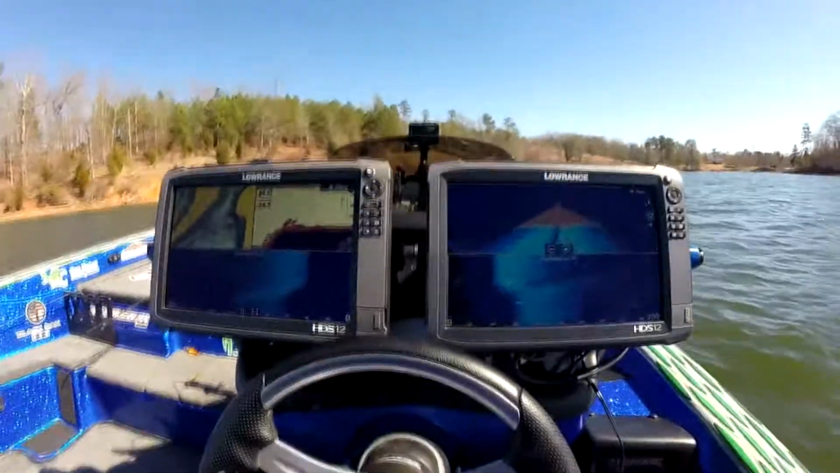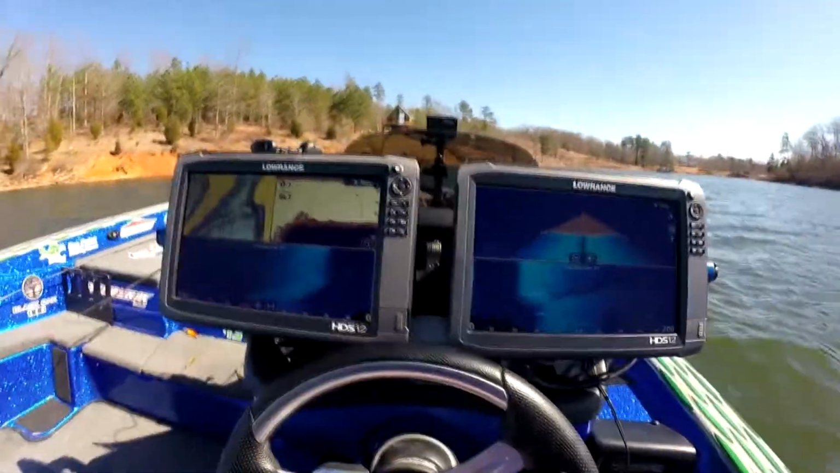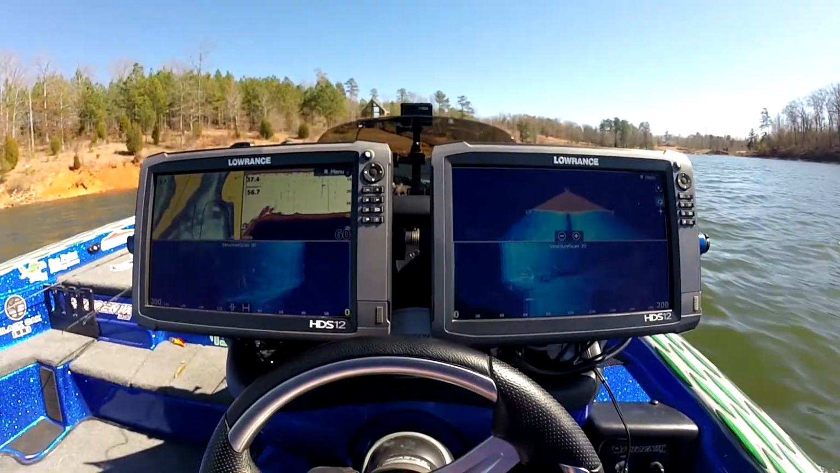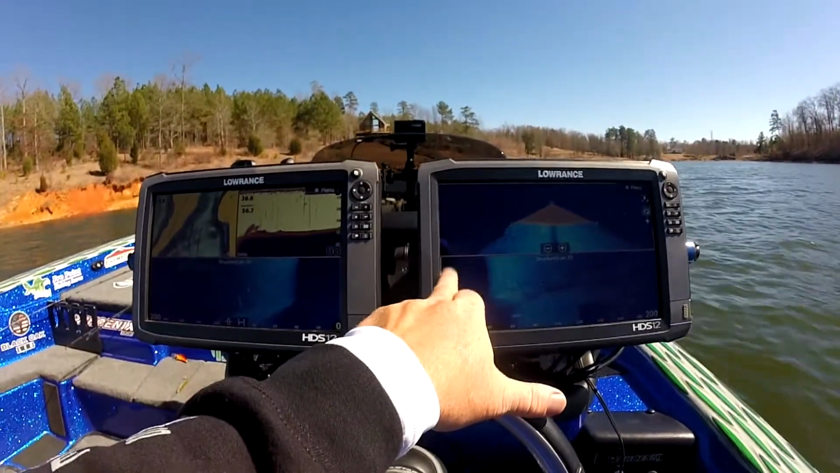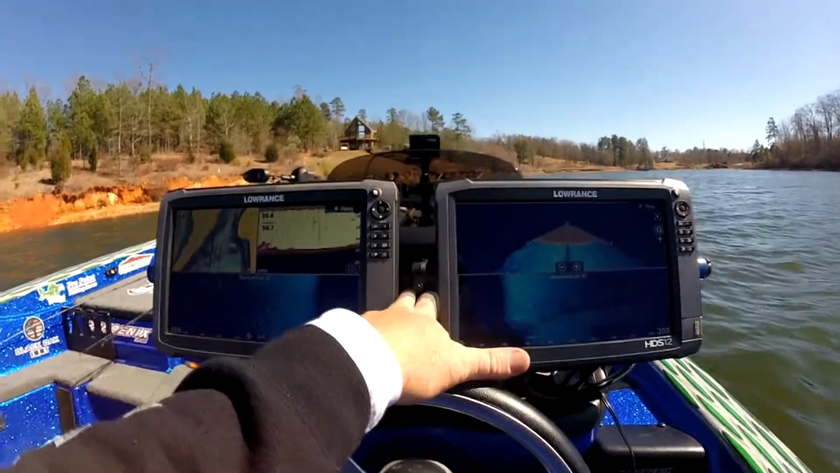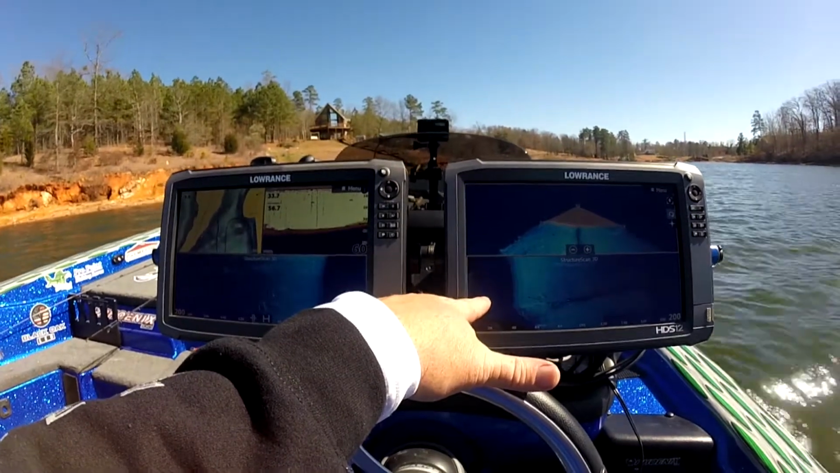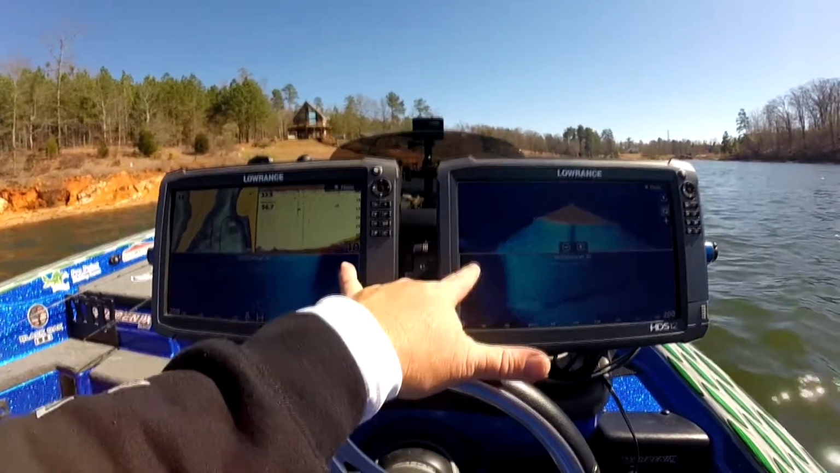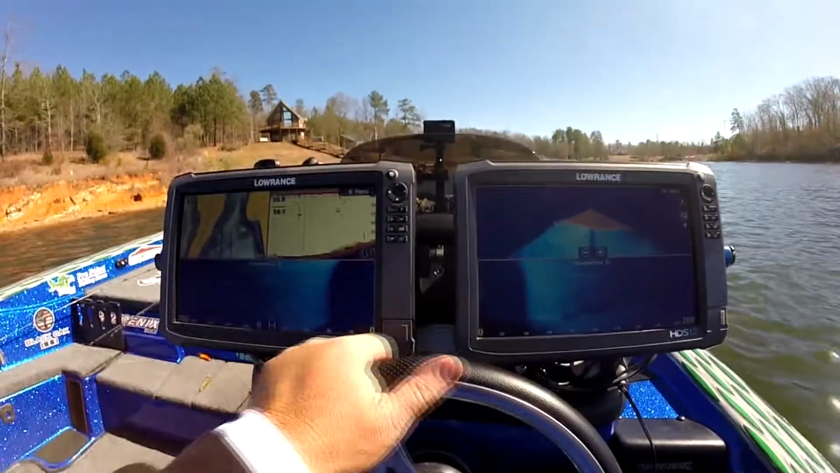But what I'm doing here is I'm using both screens and using this dark area in the middle here, which is my water column, and using that space that's between these graphs right here. So we're not going to be able to see anything but dark area right here. We would see if we ran right over the top of something right here on each side.